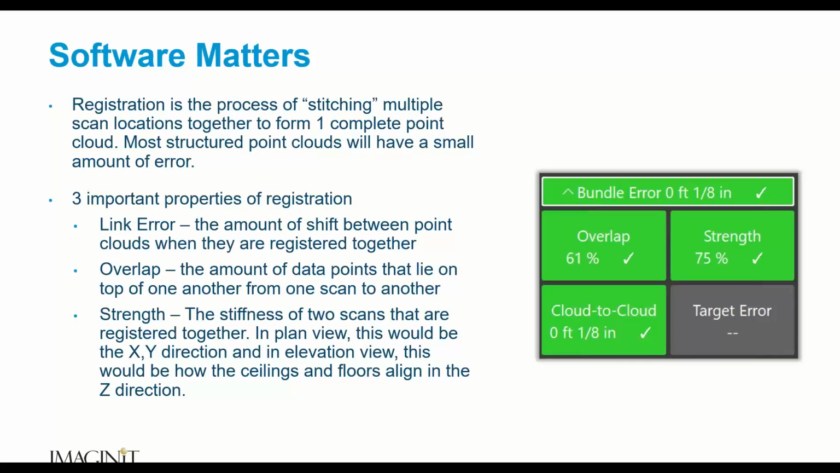And then the question that people always ask: well, what does strength mean? Well, strength means how the point cloud data lines up in the XY direction. So are the walls of my building lining up correctly, for example, or am I offset just a little bit?